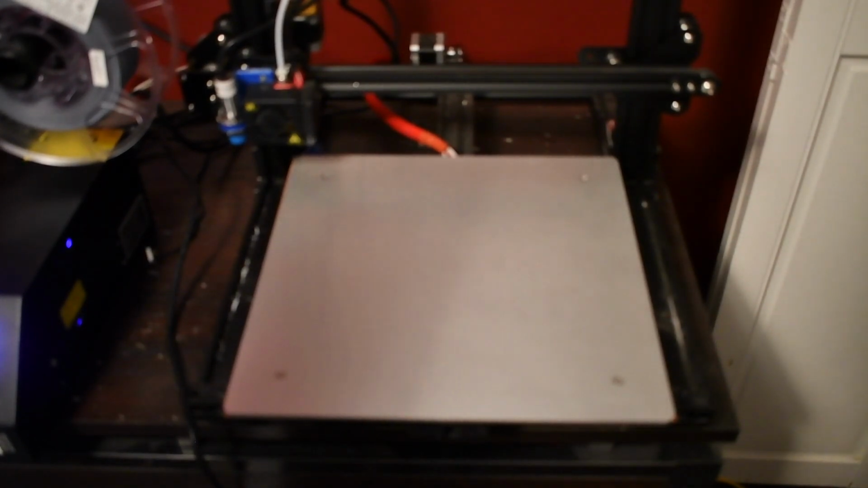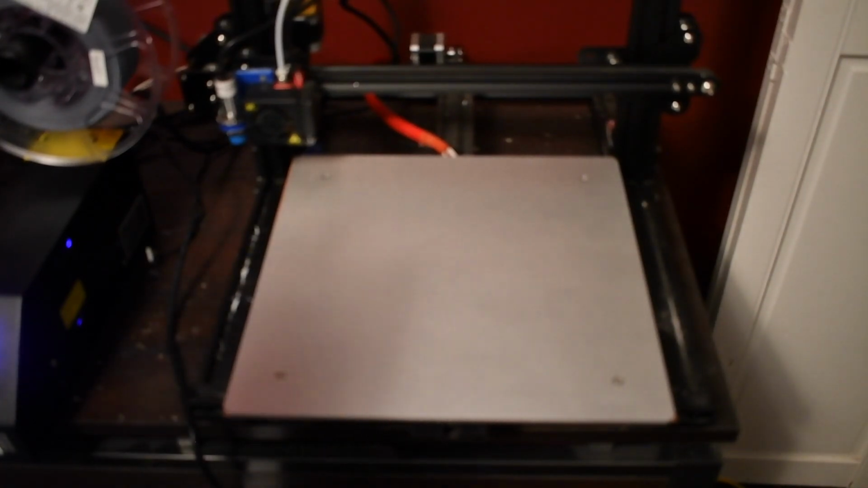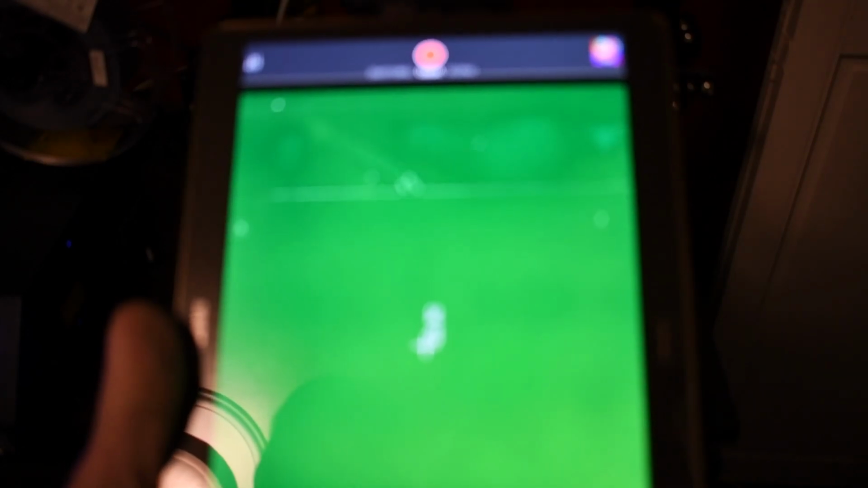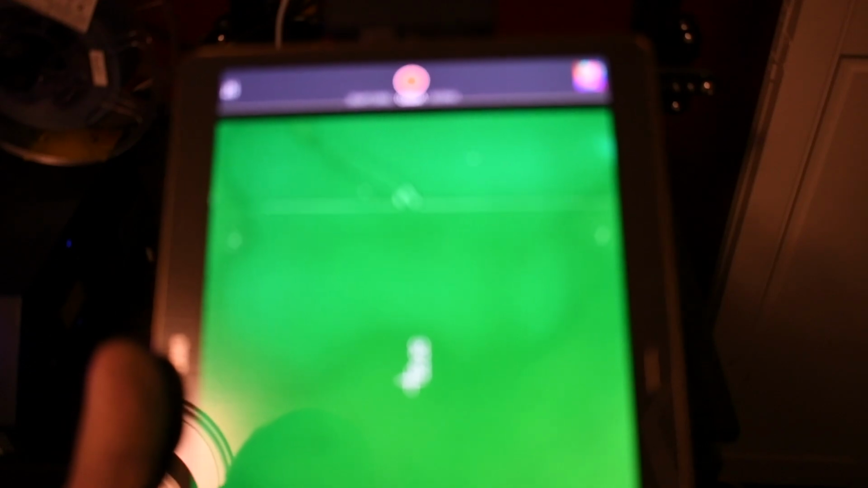Anyhow, here's my CR-10 with the Keenovo heat pad installed, and it's currently ice cold, as you can see, 22 degrees, which is what the thermistor is reporting on the CR-10 screen. So we're going to go ahead and preheat the bed. We'll start at a lower temperature, a PLA temperature. Let's see. Preheat PLA bed. And here we go.